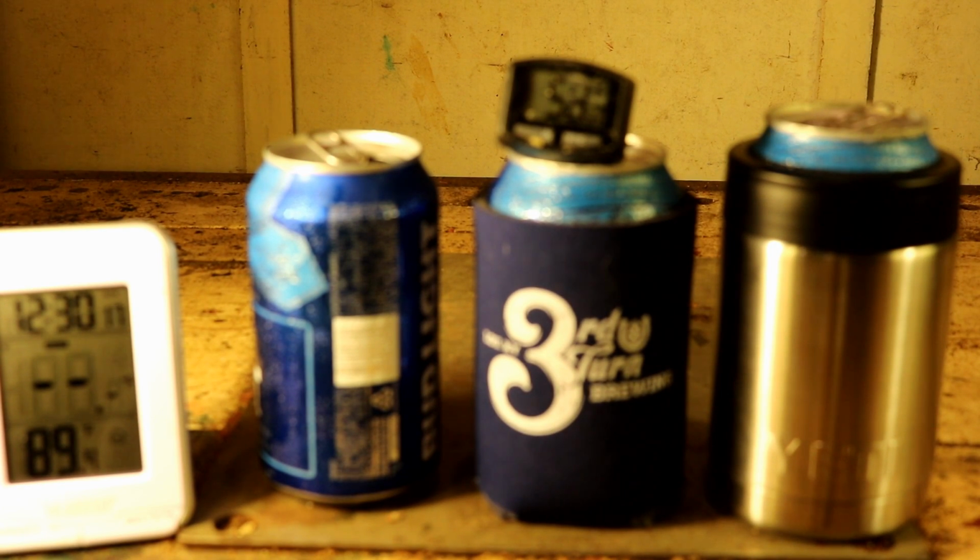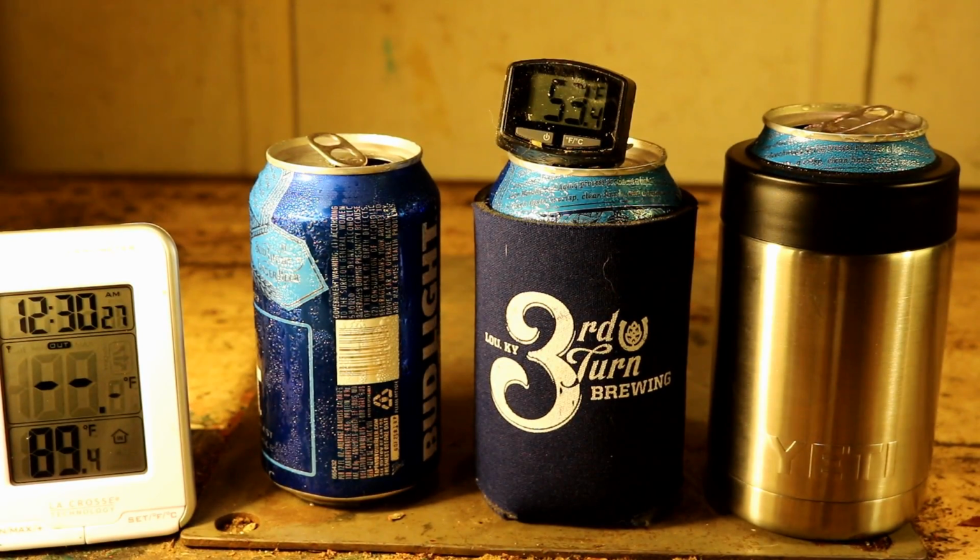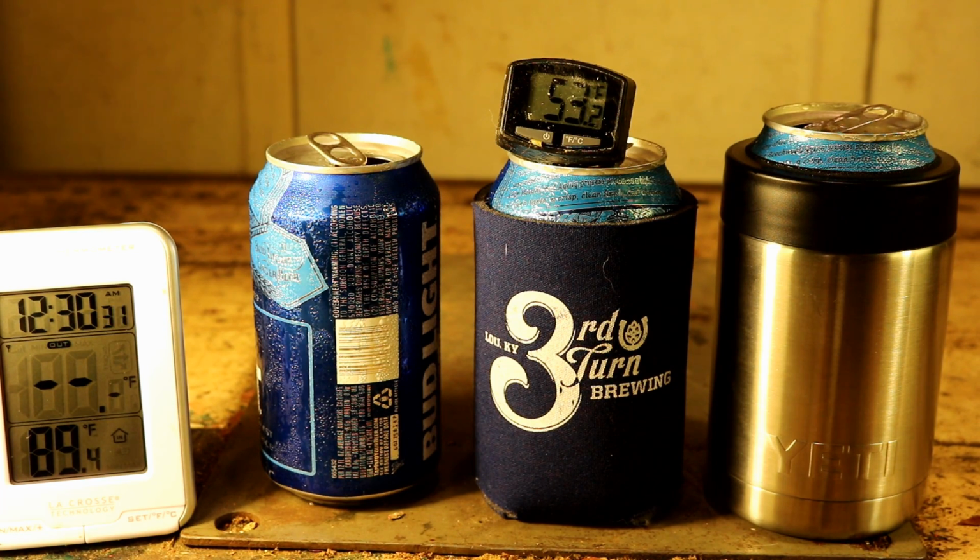Our standard koozie has the temperature holding 55, dropping. Alright, so 30 minutes in a standard koozie, holding pretty solid there at 53 degrees. Not the best. I would probably be ready for another one at that temperature as well.